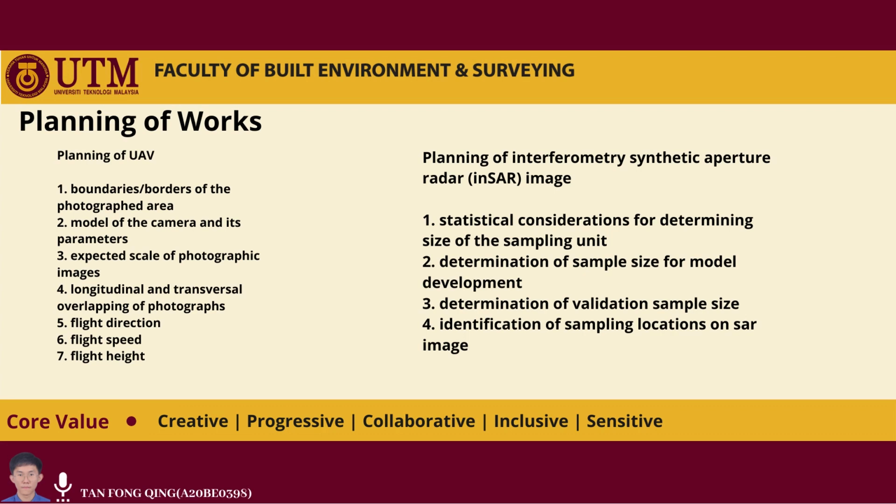So now I'm going to explain the plan of works for this project. For the planning of UAV, the first one is boundaries or borders of the photograph area. The dimensions of the photograph area depends on the capability of the motor installed in the UAV. For the next one, model of the camera and its parameter. A better digital camera can help improving the quality of output image.